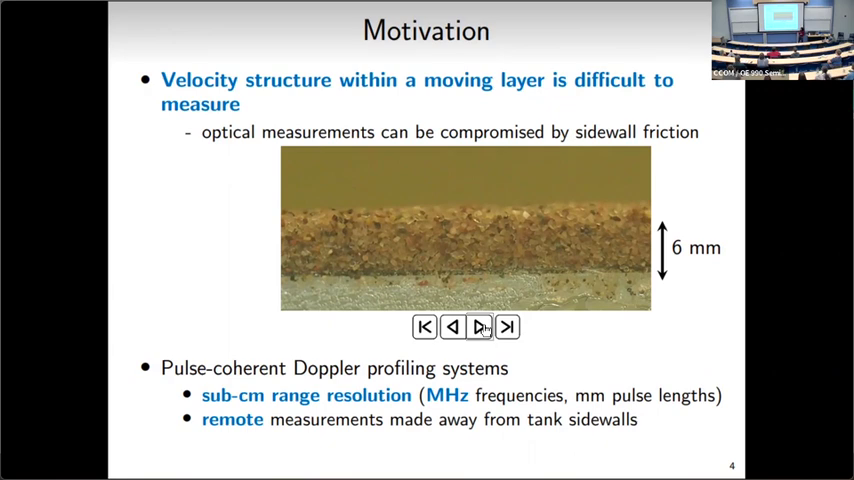That's why there's been some promising work done using acoustic systems. These are pulse-coherent Doppler profiling systems. Because they use really high frequencies and short pulse lengths, you can achieve really high range resolution with these systems. And importantly, the measurements can be made remotely, so away from any tank sidewalls in the lab.